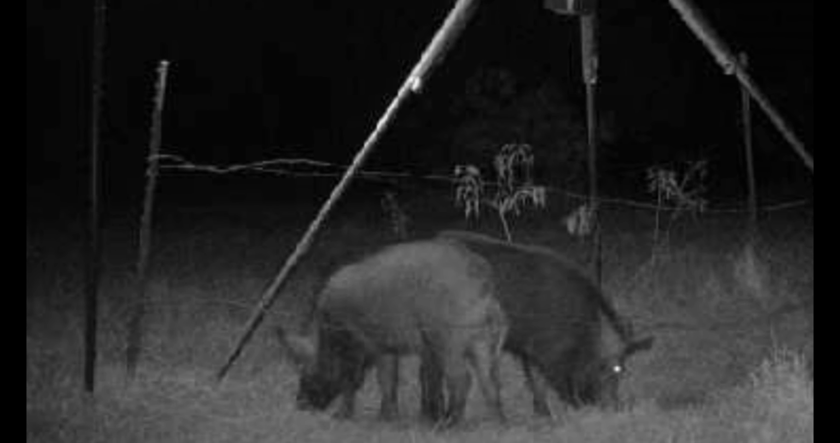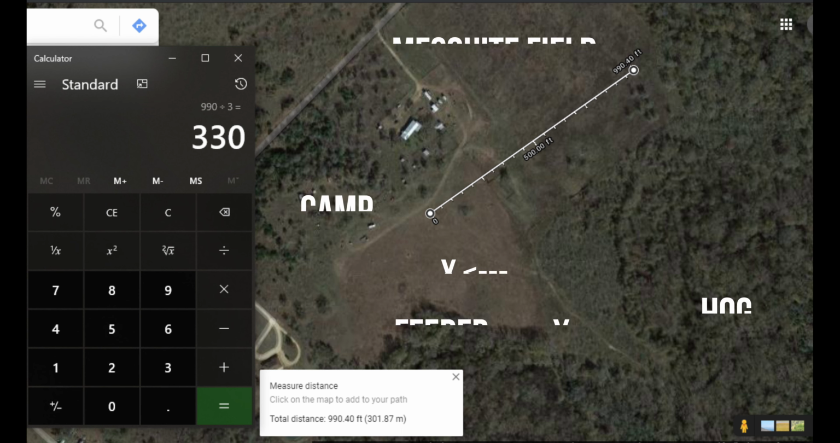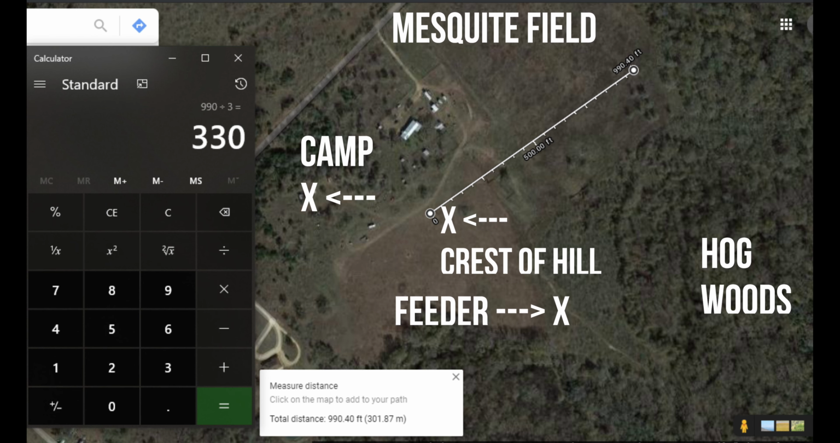Now, let me explain the setup to you a little bit. This is the patch that we were hunting on. The camp is up here to the middle left, and we went down to the crest of the hill in the very center of this picture to look not only down to the feeder, which is in the bottom, which we actually could see from the camp, but we also wanted to be able to look over into that mesquite field because we knew that them hogs came out of those woods off to the right side. We were just wondering if they're going to come out to the feeder or go out to the mesquite field.